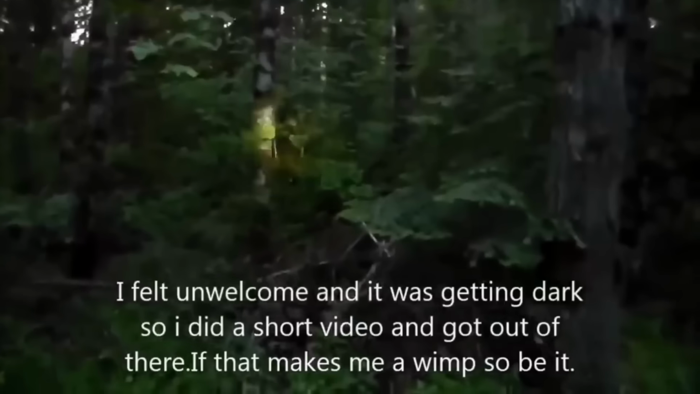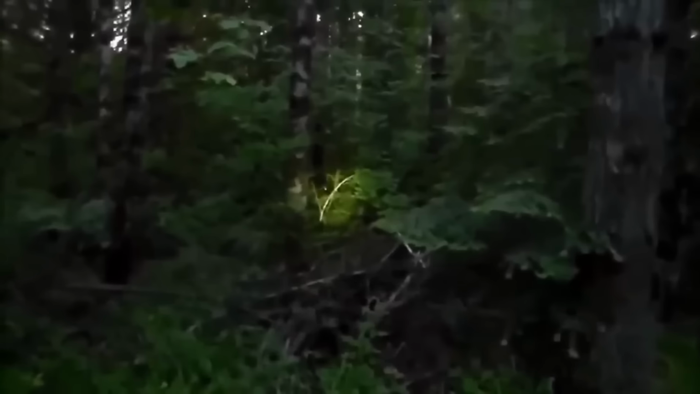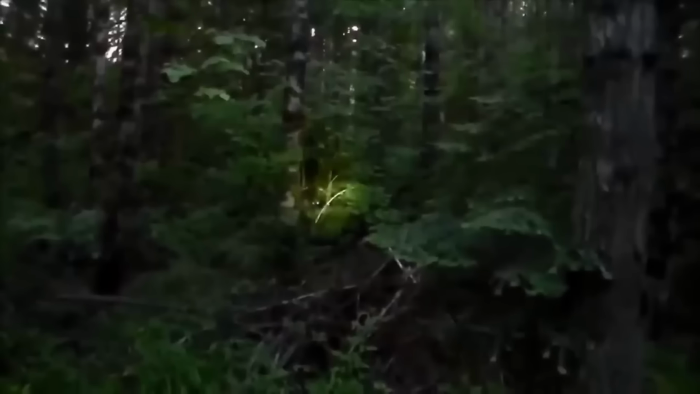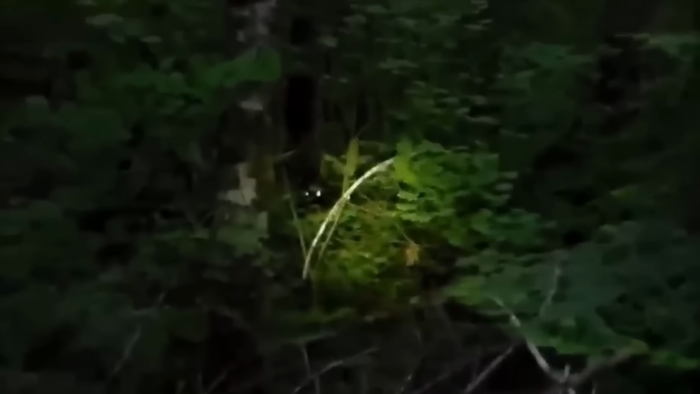In this video, a man ventures into the green woods as dusk falls, casting a dim light through the trees. He's using a flashlight to navigate and explore. As he moves the light around, something startling catches his attention. A pair of glowing eyes peering at him from behind the foliage.